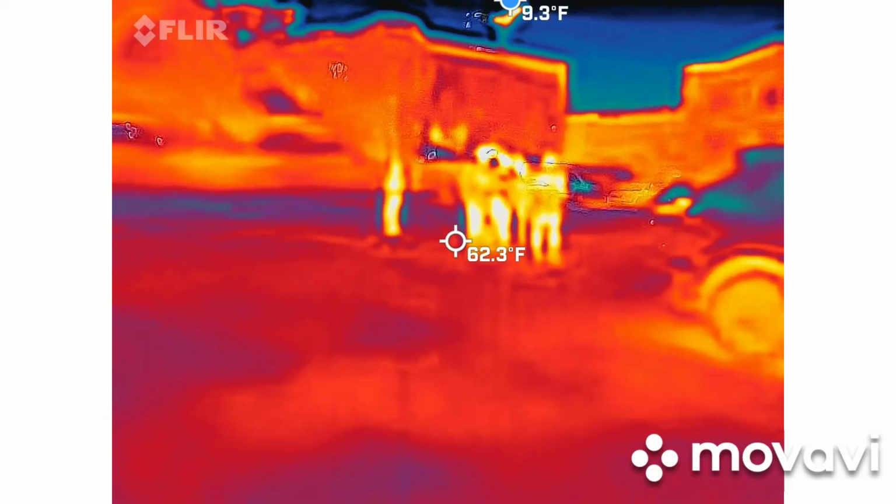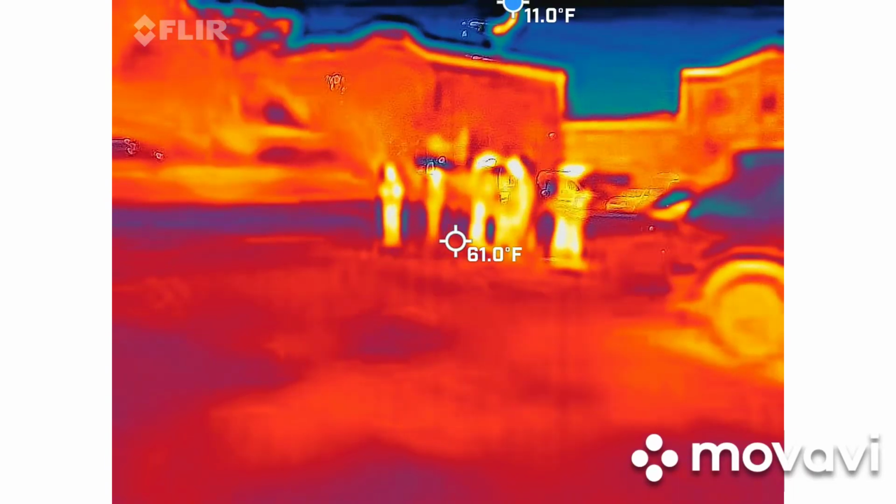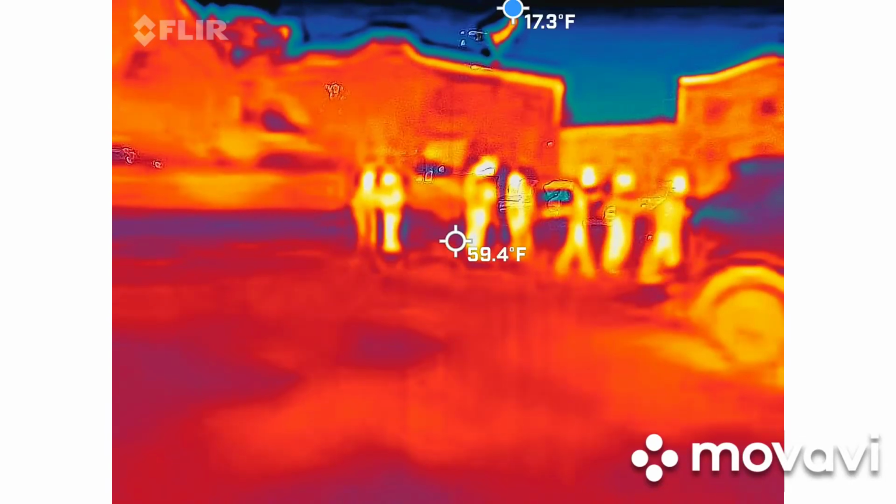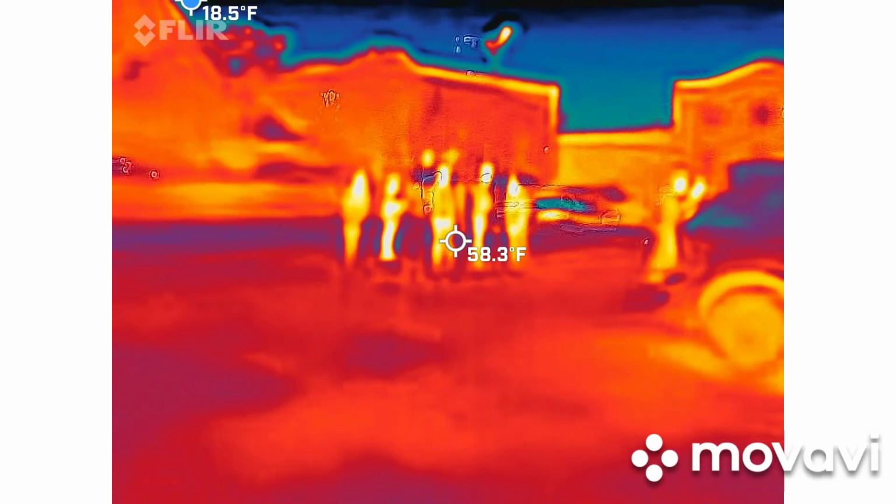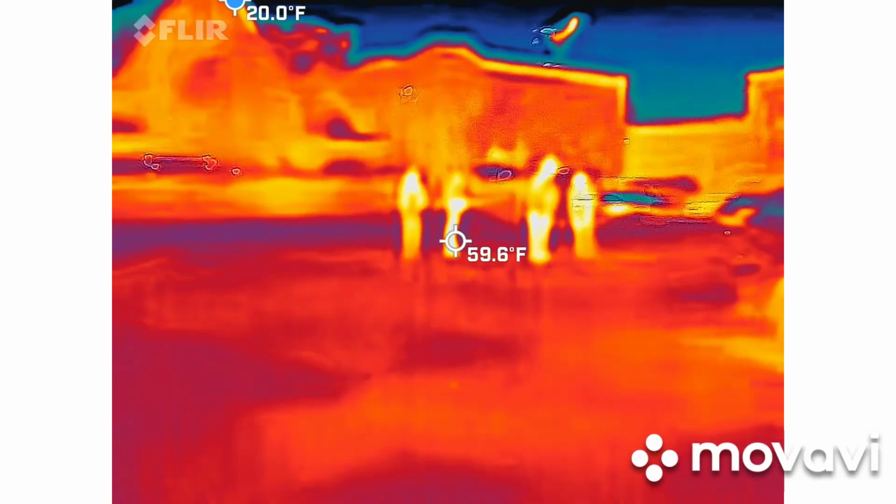How old were Eliza's kids when she died? There's no way she had kids in her late 50s.